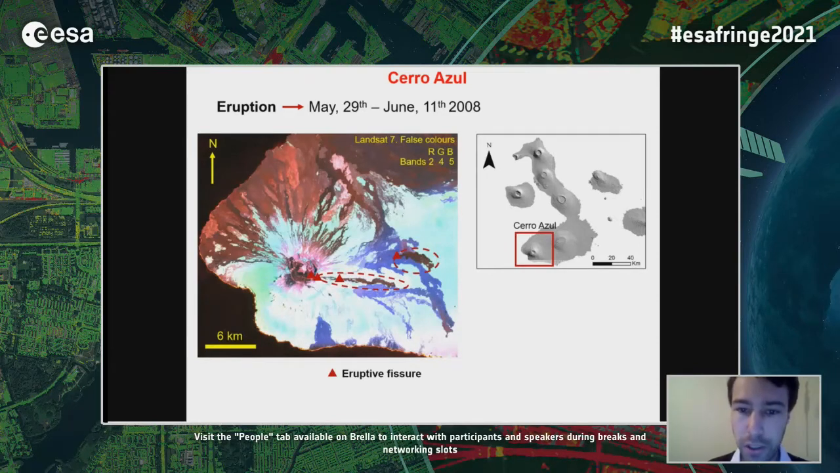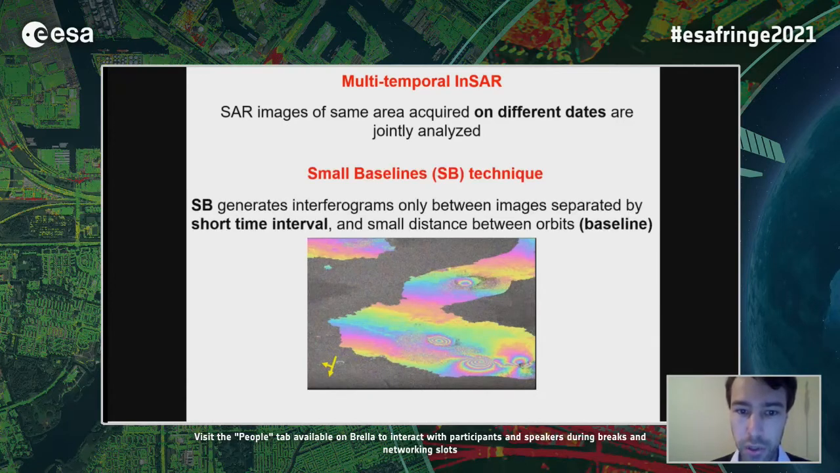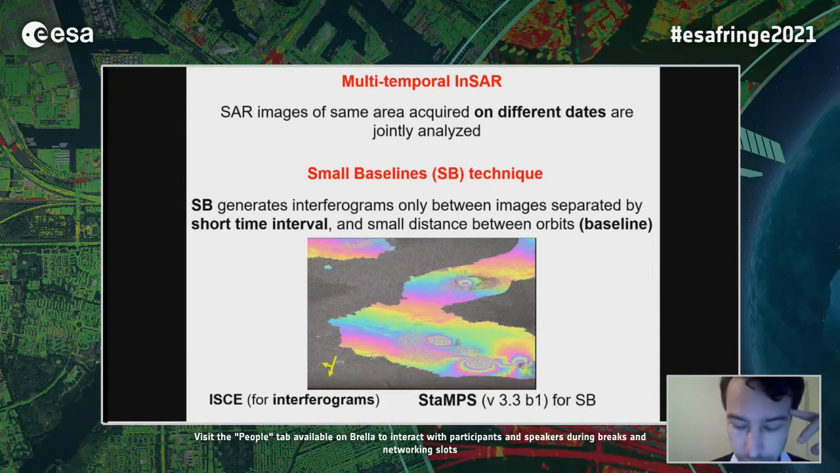As ground deformation is a constant feature of the unrest episodes occurring in the otherwise poorly monitored Galapagos, we investigated the ground deformation using synthetic aperture radar interferometry, and in particular, we used a multitemporal approach using the small baseline technique obtained with a combination of ISCE and StaMPS software.